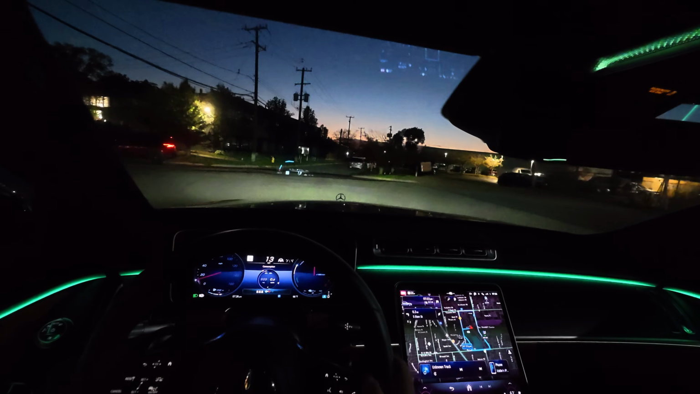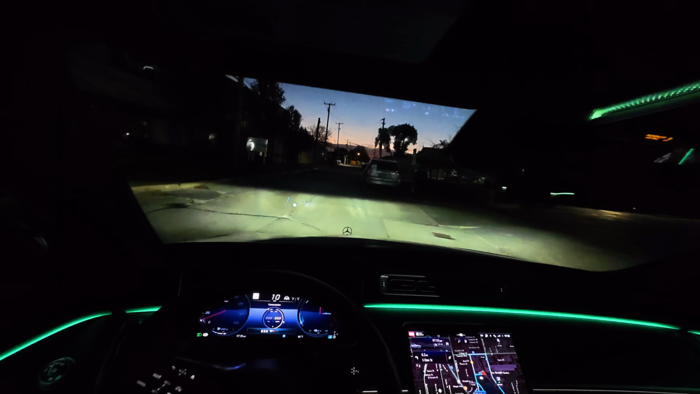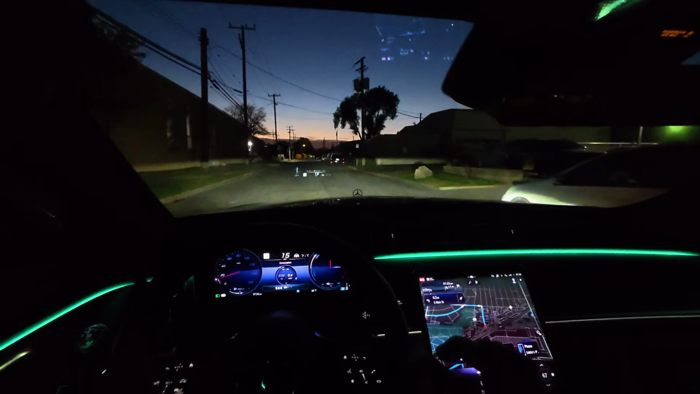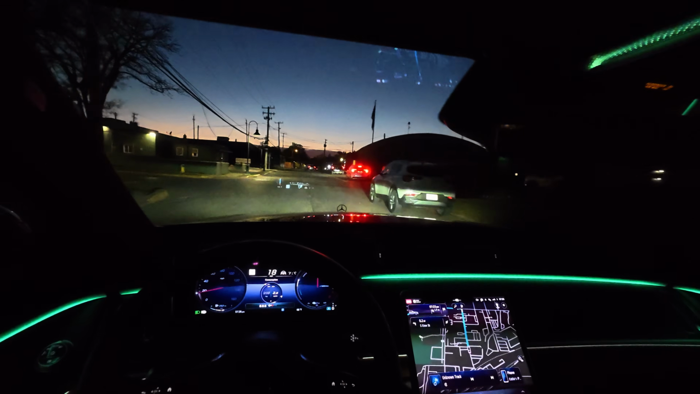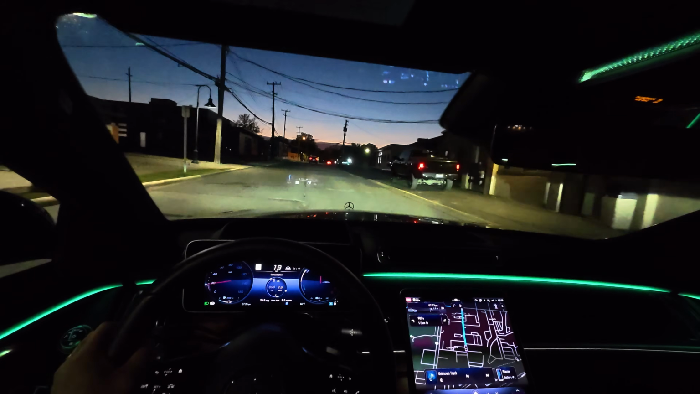So I have enough that we're driving in pure electric mode right now. But once it fully depletes, the 3-liter turbocharged inline-6 would kick on. So the plug-in hybrid is fantastic because you don't need to worry about range anxiety. Although the range in all-electric mode is pretty impressive. On a full charge, the EPA and Mercedes said this thing would do 46 miles, but I charged it up the other day and it was showing 58 miles of all-electric range.